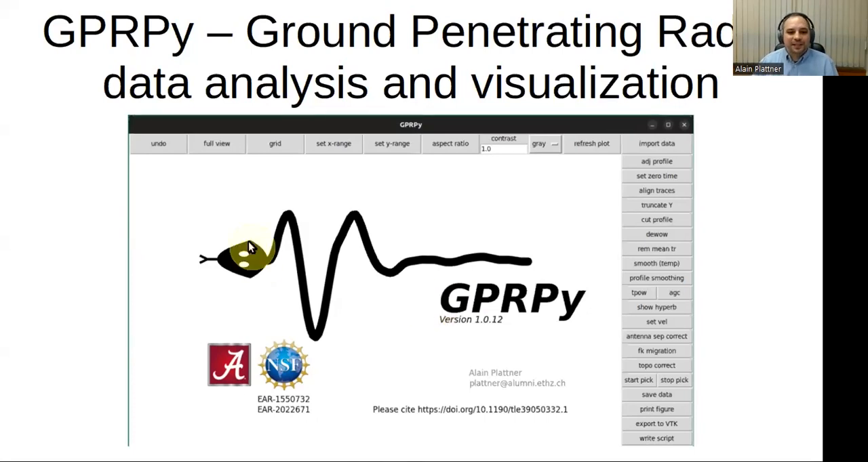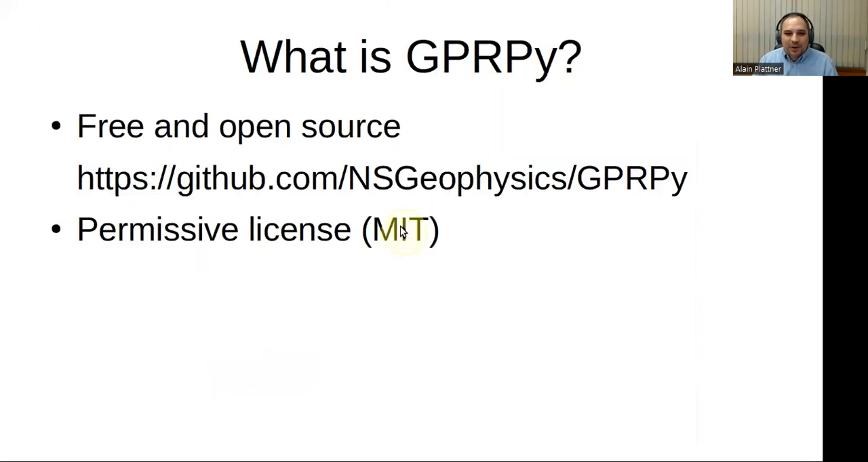By the way, when you see the splash screen of GPRPy, this wiggle here, the tail of the snake or the body of the snake, is actually one of the GPR traces in one of the demo data. You can even switch it out if you code a little bit and play around with one of the Python scripts within GPRPy. Okay, so first of all, what is GPRPy?